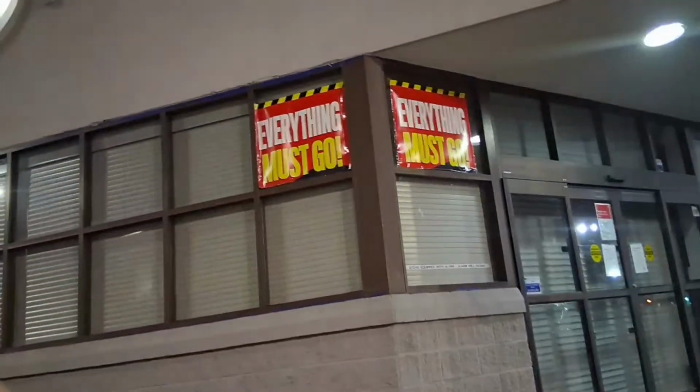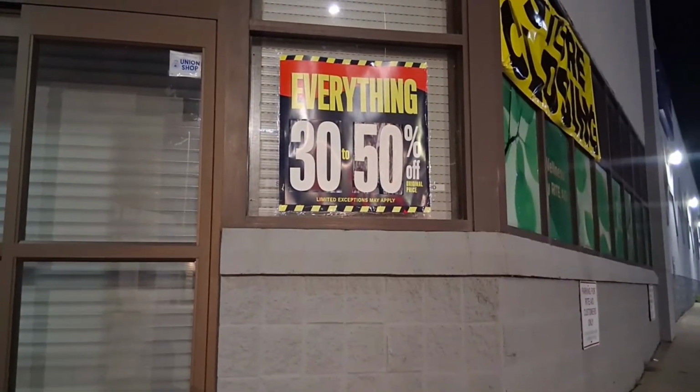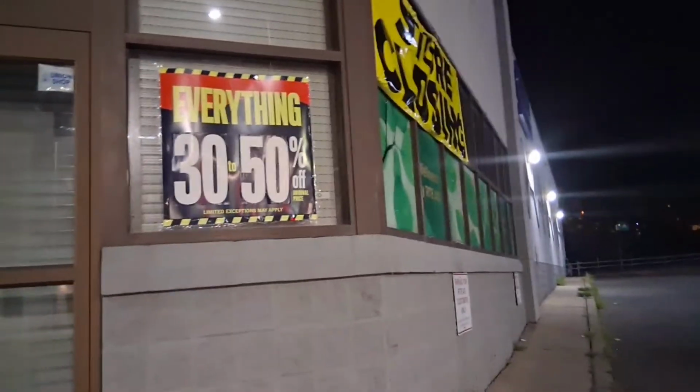So I wonder what's going to become of this building here. I mean, really it can't be that bad of a building, right? And then they got a parking lot over here. Signs all throughout the whole thing, definitely letting you know it's going to close. Everything is 30 to 50% off. Shelves and chairs and everything, yeah. Store closing.